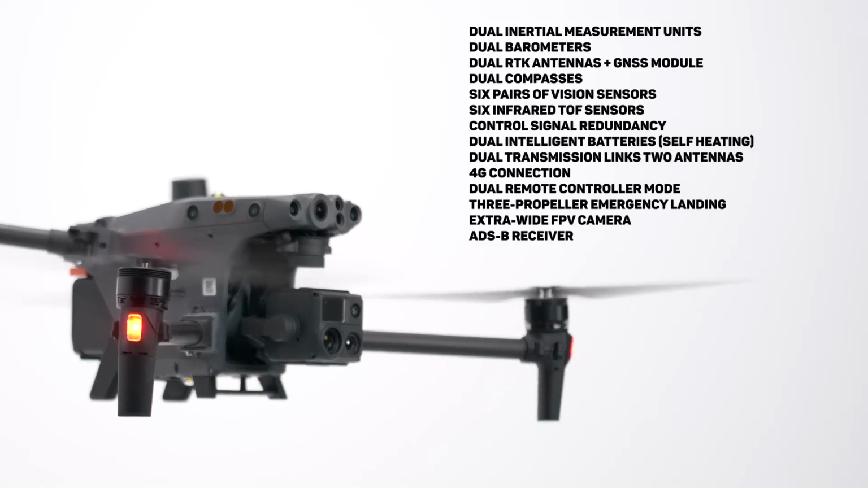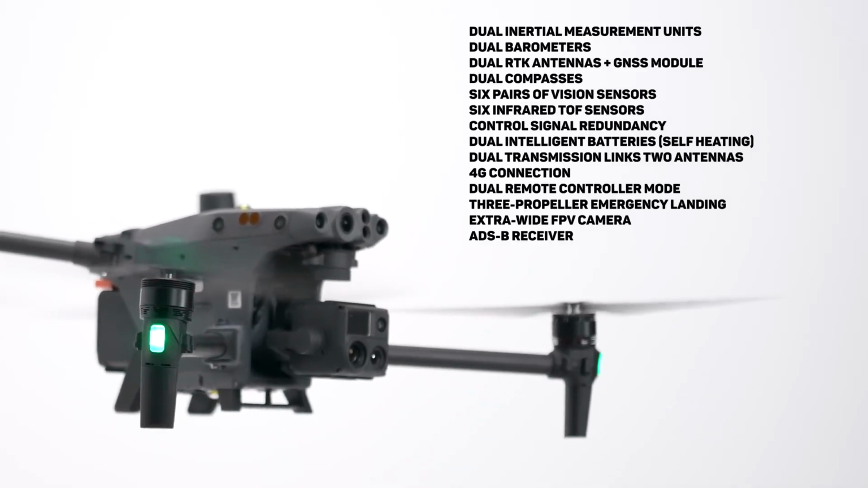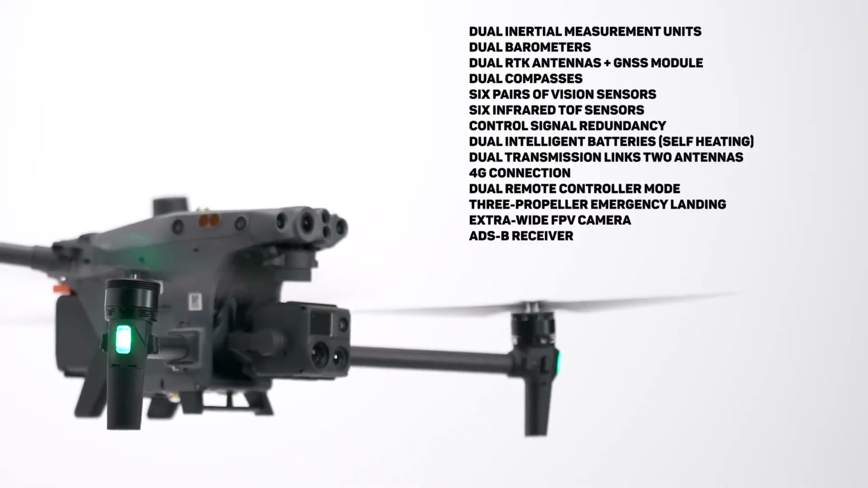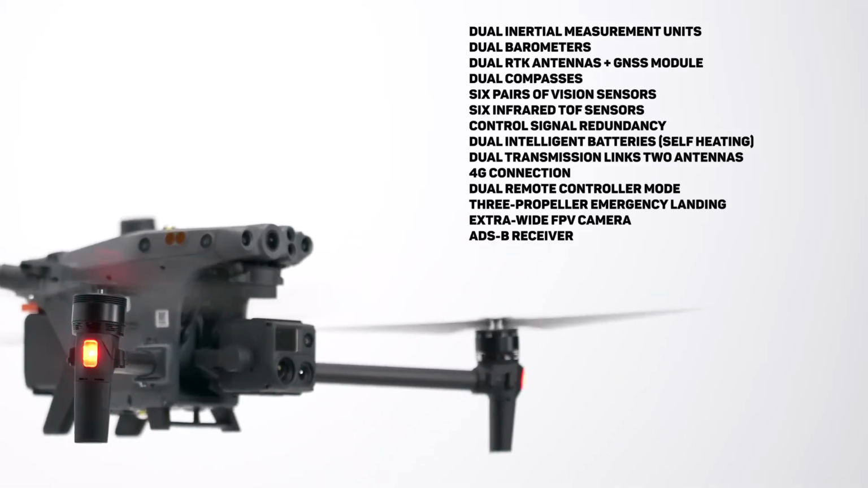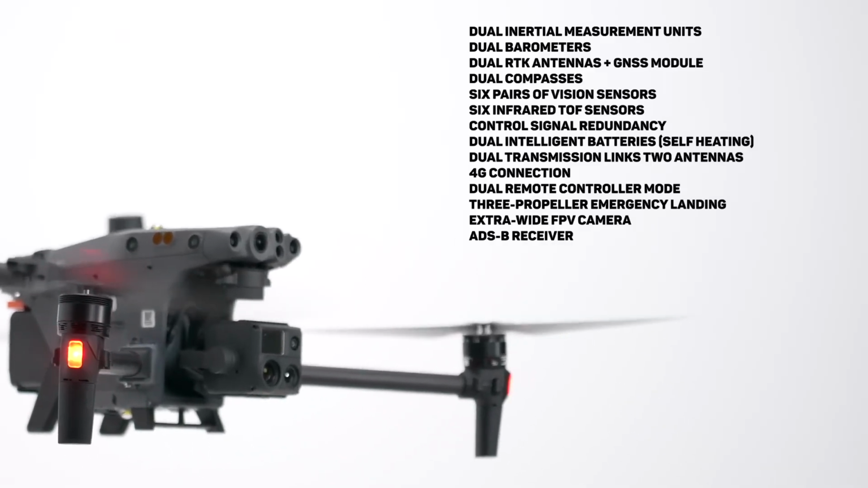Whenever recommending a drone to a police department, fire department, construction company, literally anyone that is going to be putting some serious hours on their drone, I can't recommend the M30 and M300 enough because of these safety and redundancy features. I mean, think about it. You could have this drone in the air nonstop for days amongst multiple pilots, and you want to make sure that if something goes wrong, the drone has backup systems to rely on.